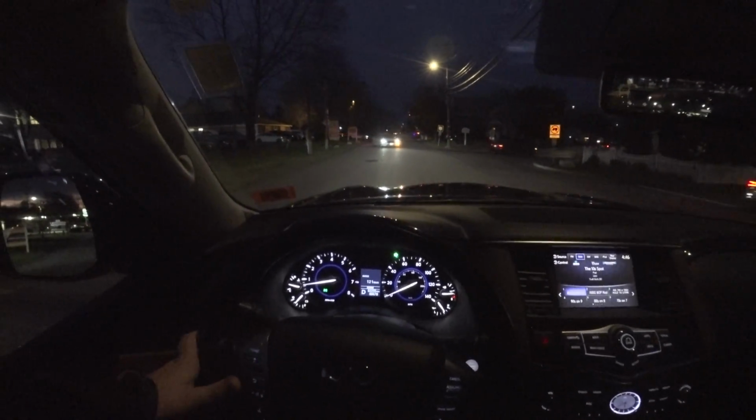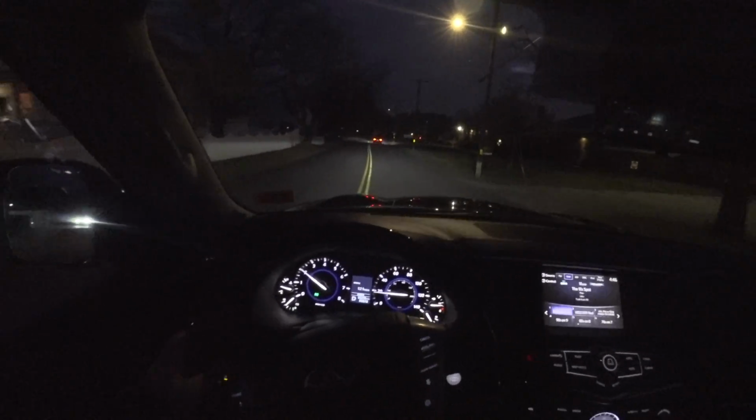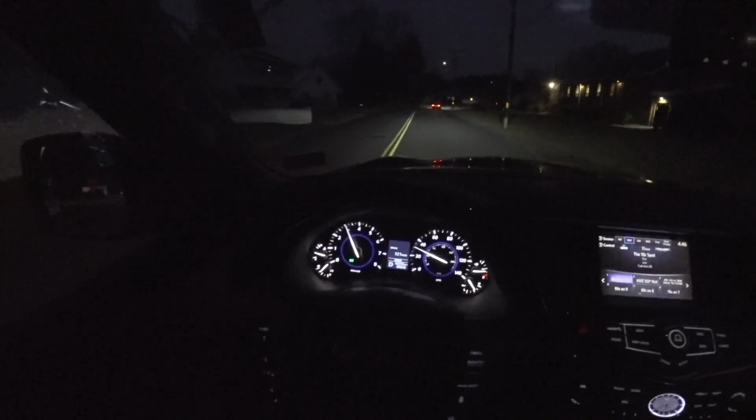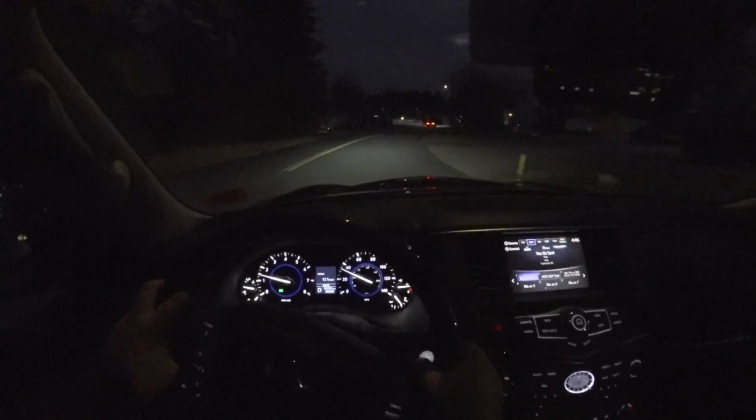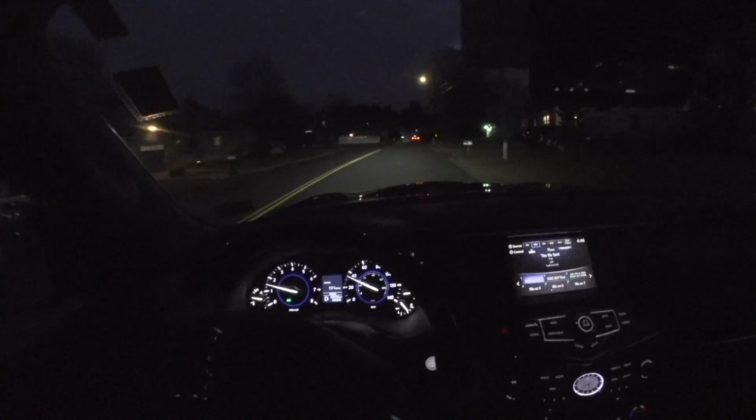Did you just see that? Those two cars turned like simultaneously. In unison, that's the term I was looking for.